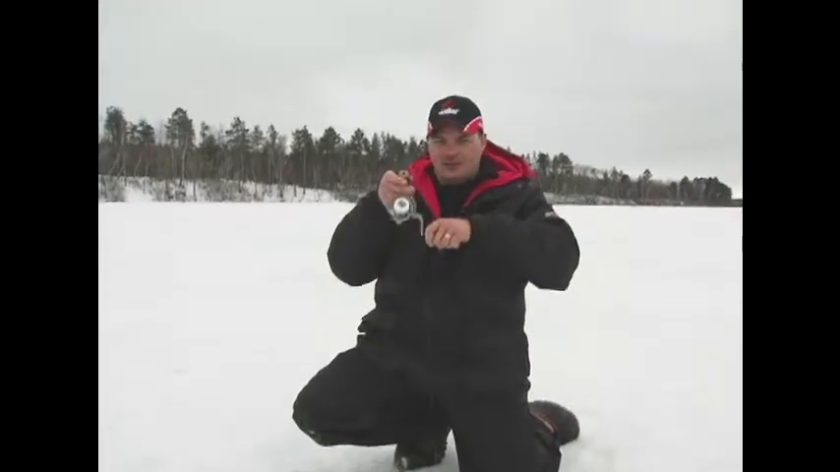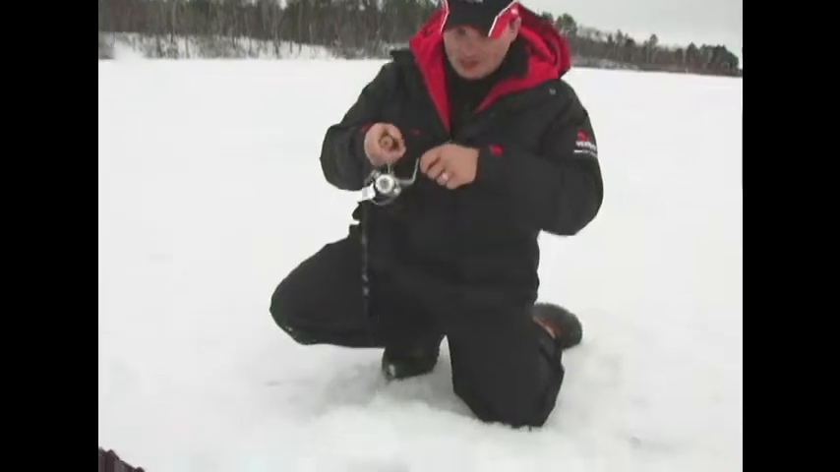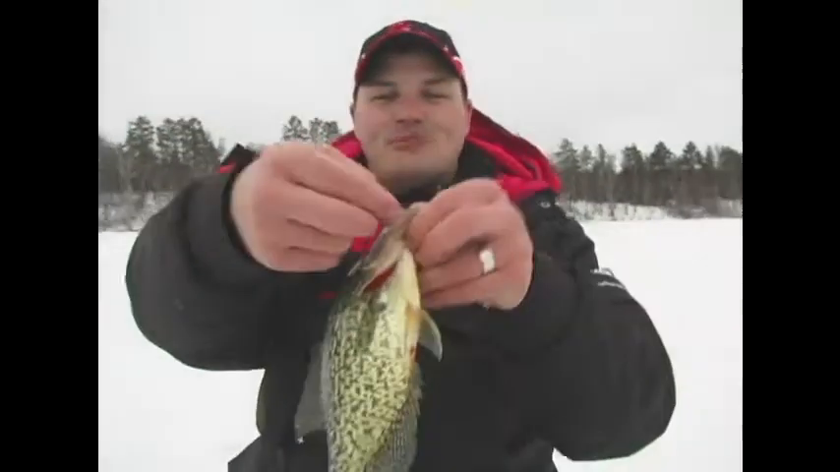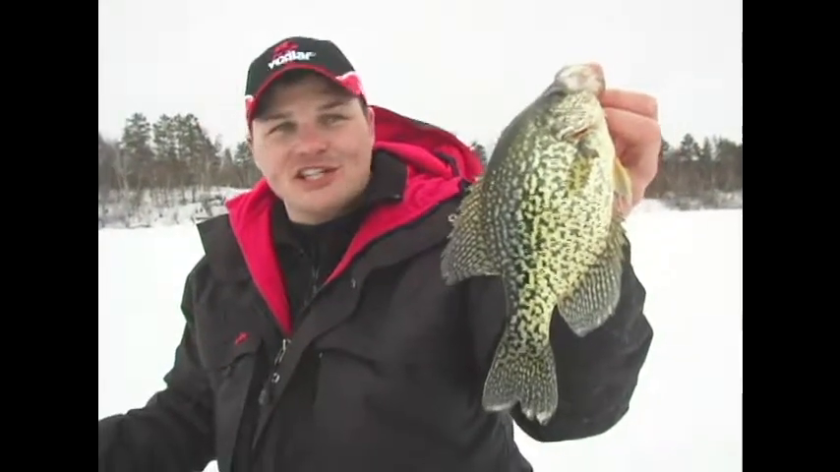That's a better fish. We dropped through those smaller fish, and I think we finally found the one that we're looking at. Oh yeah, there's the nice one we've been looking for. Yeah, we dropped through those smaller fish to find the bigger crappie. I tell you what, folks, without my FL12, I never would have caught this fish. I won't go fishing without it, and you won't either.